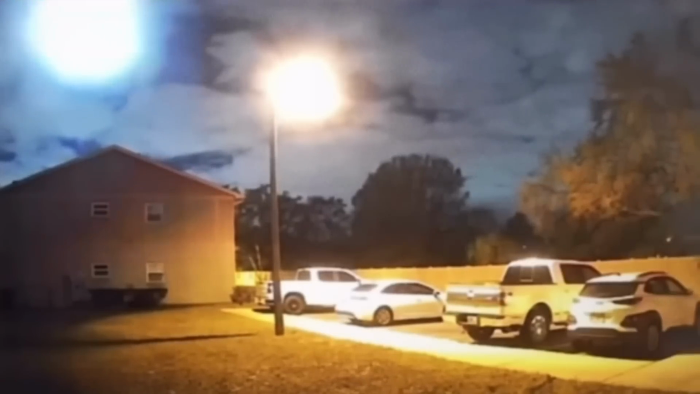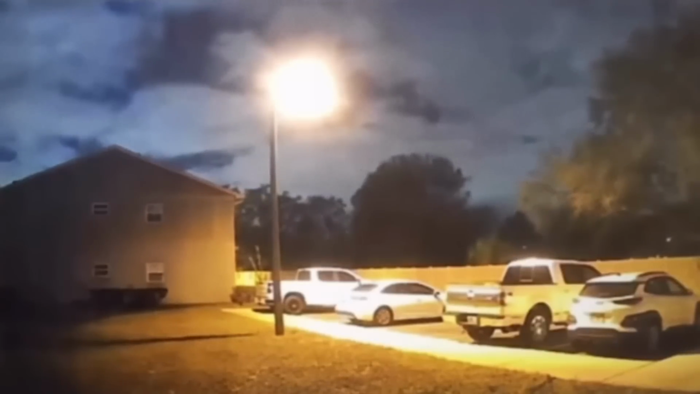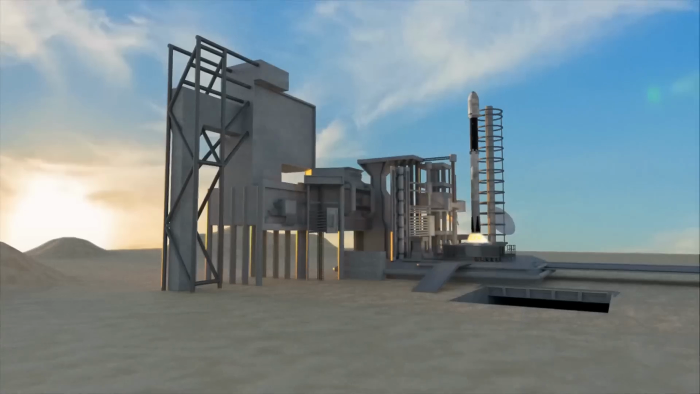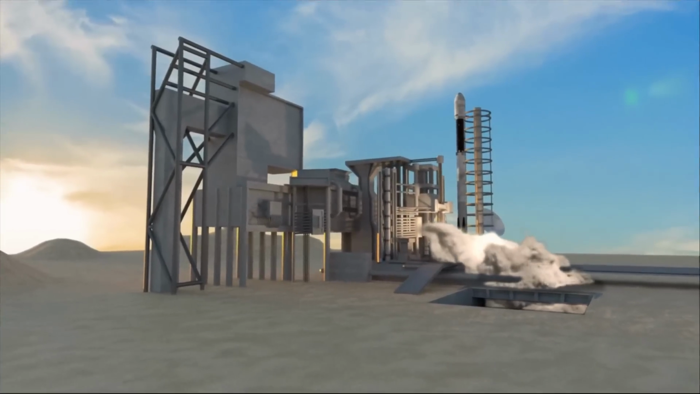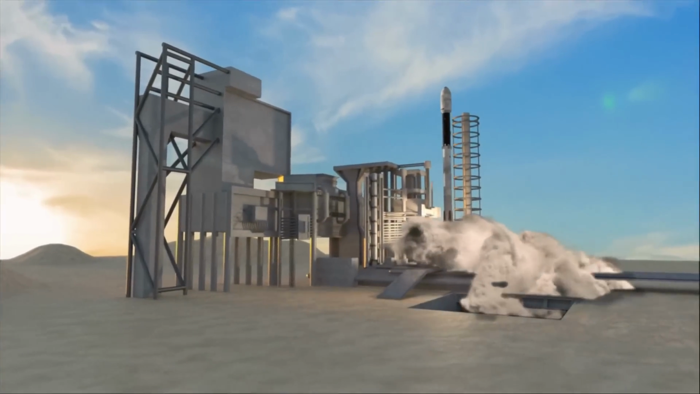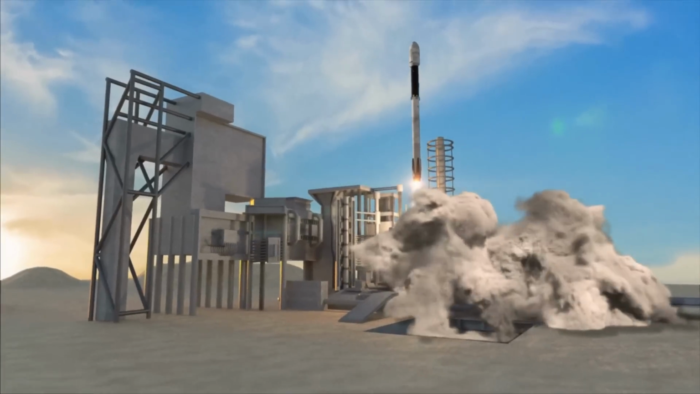Now, another twist is that given the location, some viewers suggested a possible explanation: a scheduled launch by NASA or SpaceX. The proximity to Florida's Space Coast, where launch sites are situated on Merritt Island or Cape Canaveral, really do make this a plausible theory.